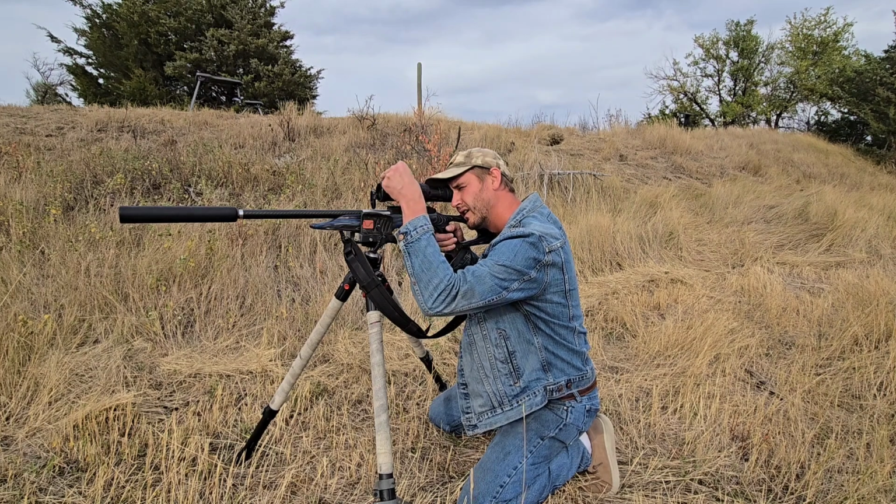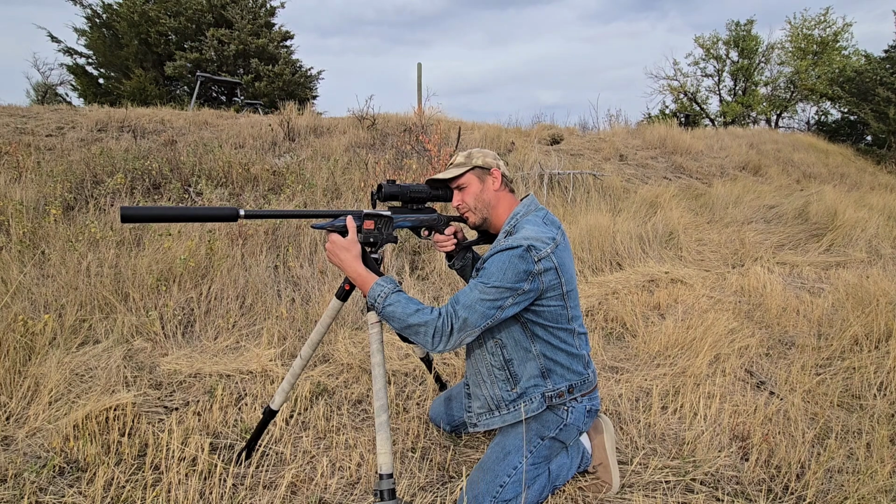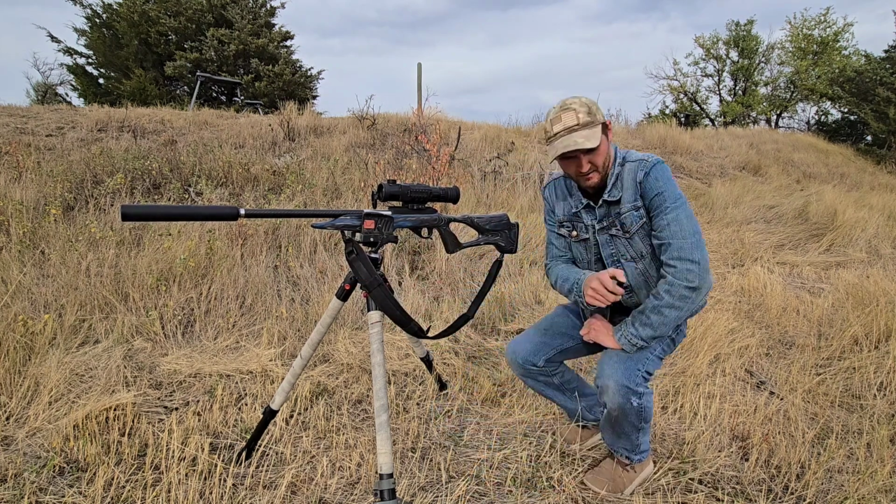All right, I cannot see that piece of aluminum very well, but it's there. All right. Out of ammo? Oh no! All right, 1 second.